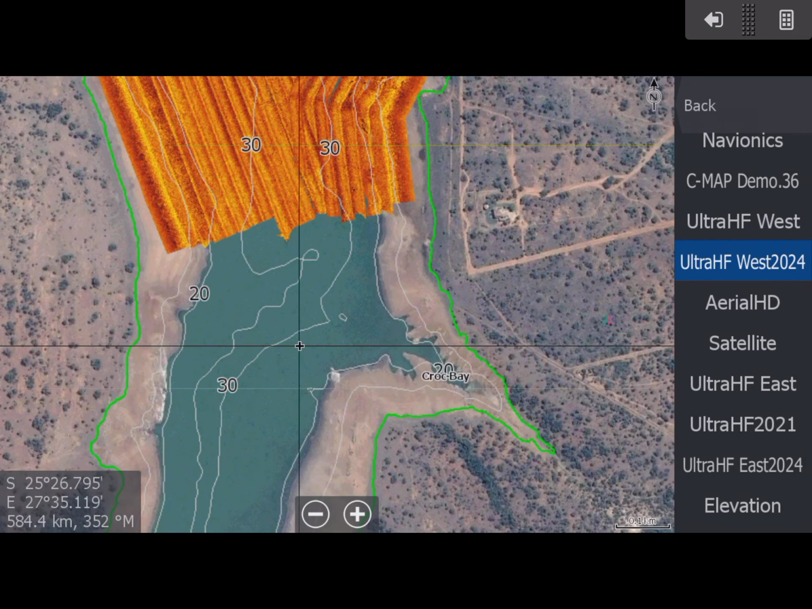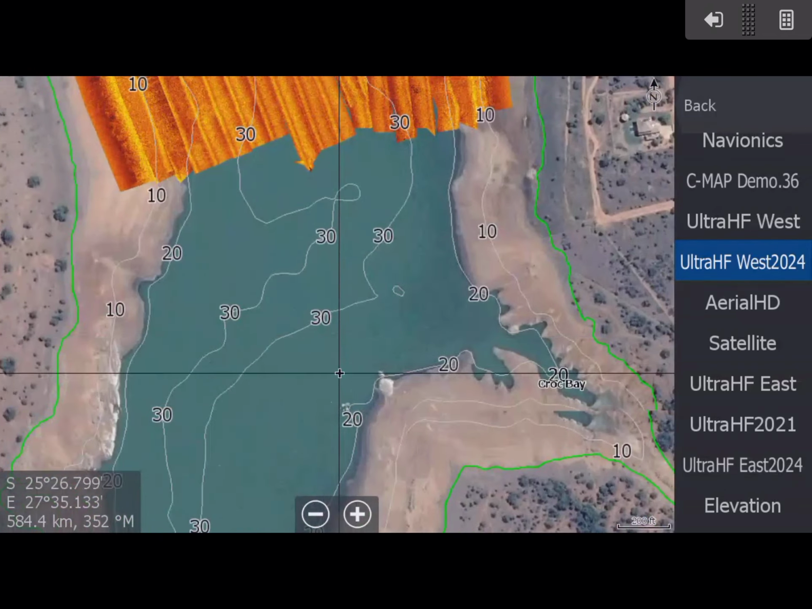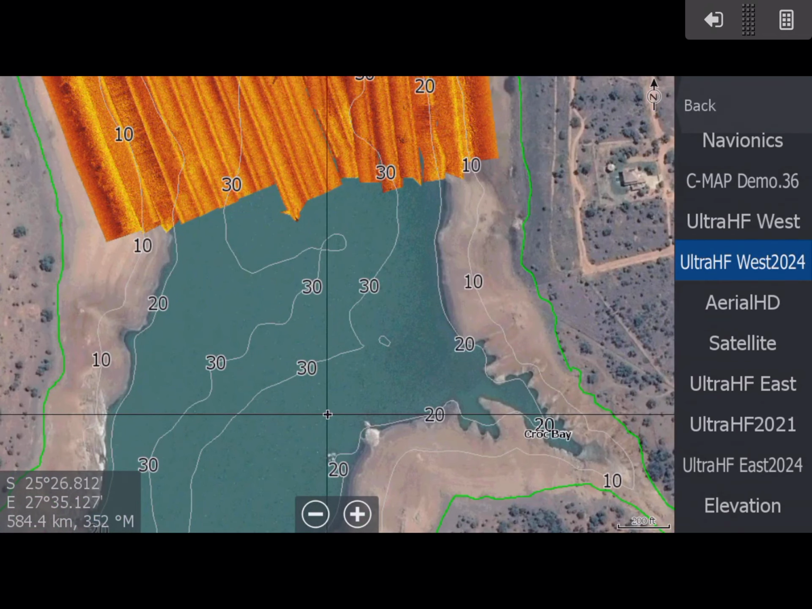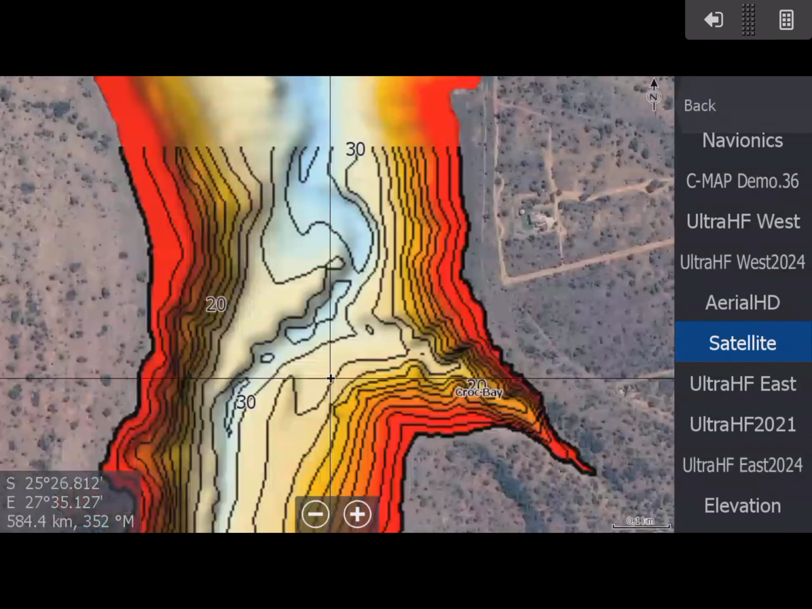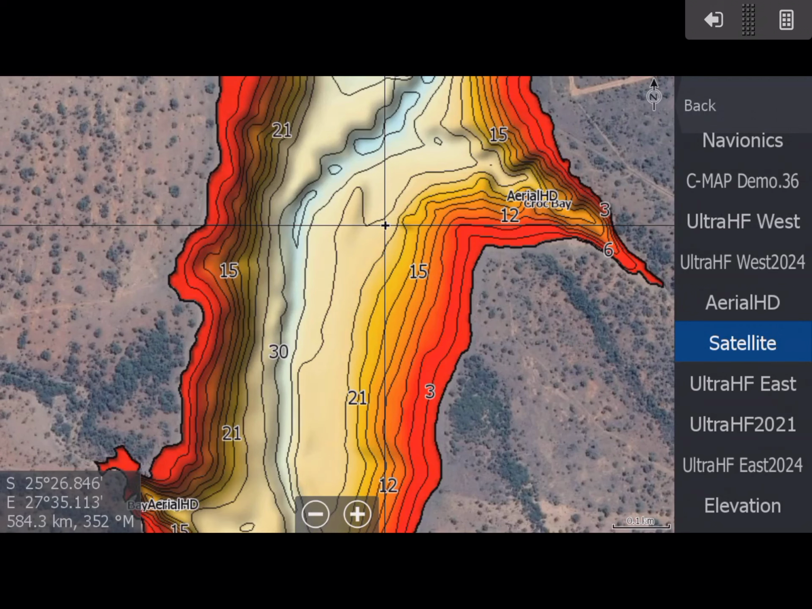This area here, I know the guys are saying, oh, now it ends there and we can't do anything. Guys, you've got a number of choices here. First of all, there's the satellite with a nice shaded relief, so you can identify the channel very, very easily. You can see there's a steeper bank on this side. This is a very subtle side. There's a secondary point there. There's a little humpy thing there. Could be a rock. We don't know. We can double check that.